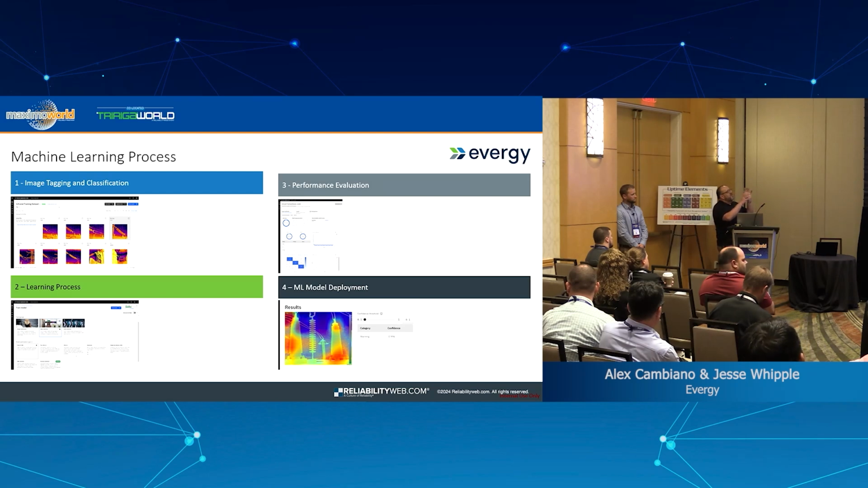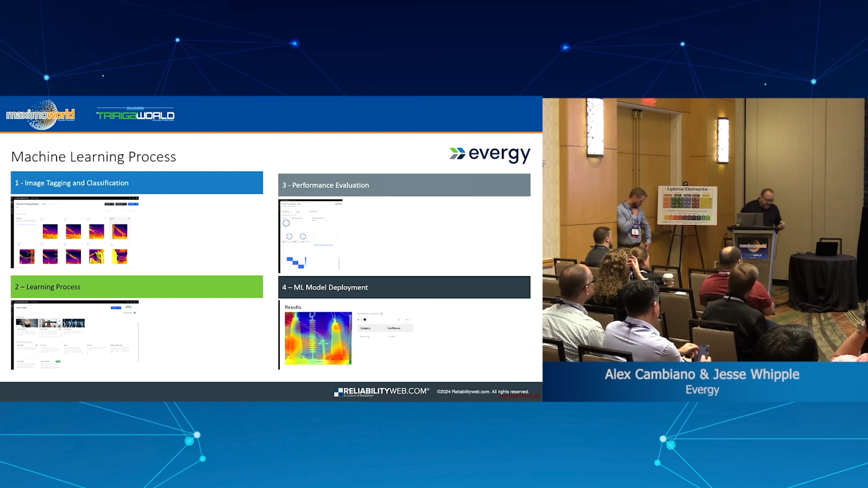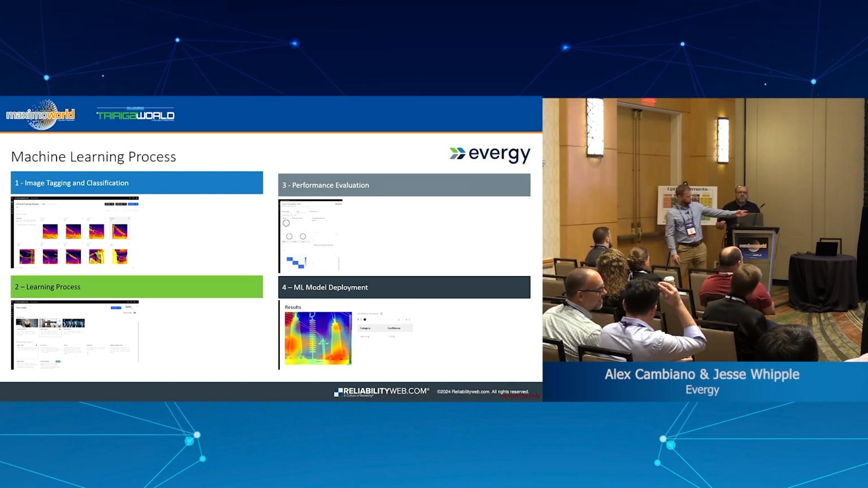So we'll talk a little bit about the machine learning process. You will see that in the demo in the application, but I want to give you a background on this. This is a neural network, deep learning engine to understand the images.